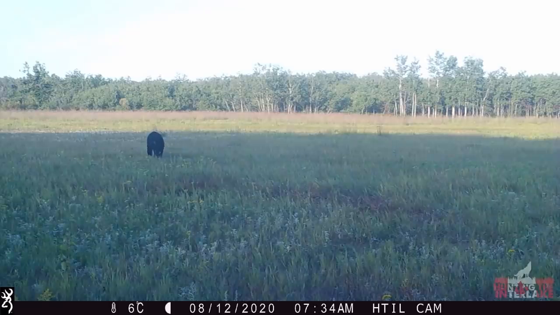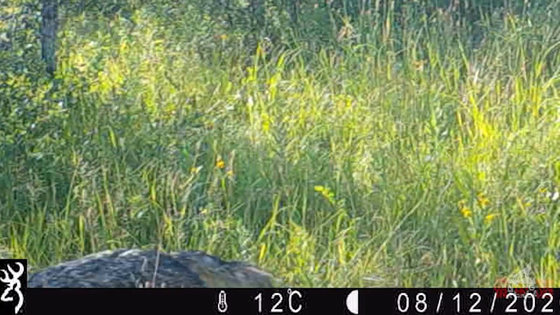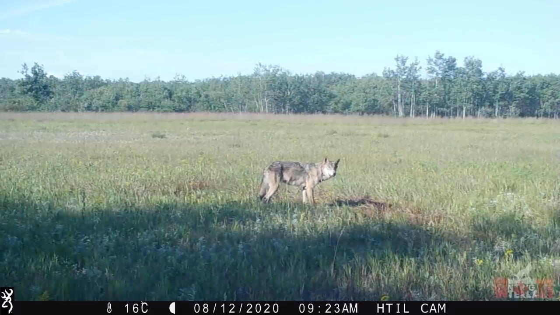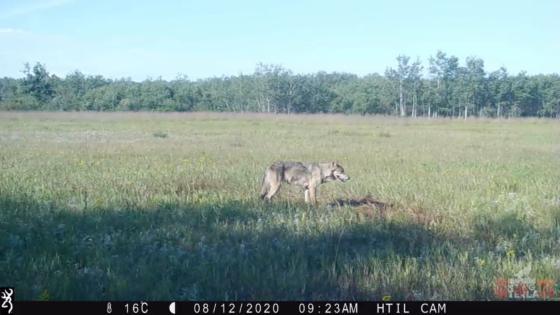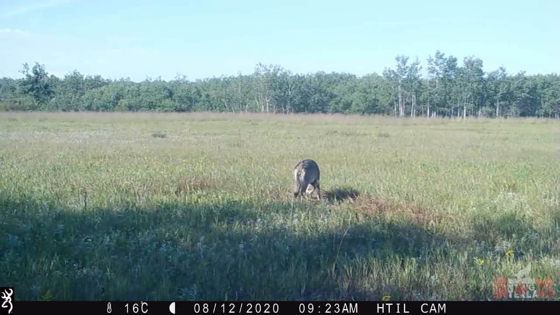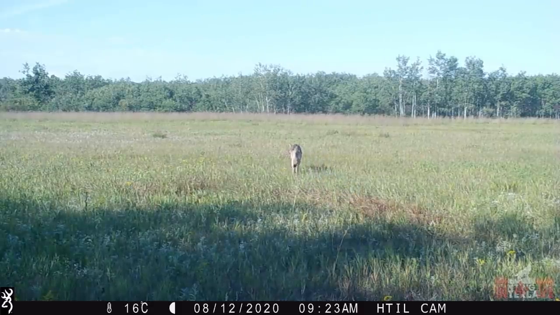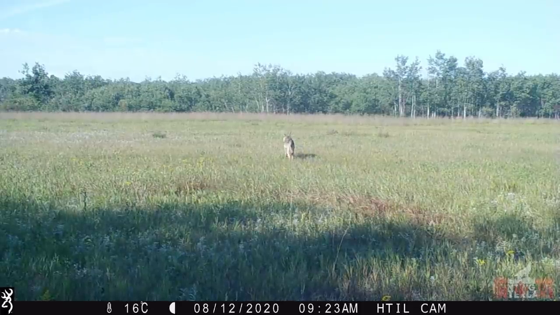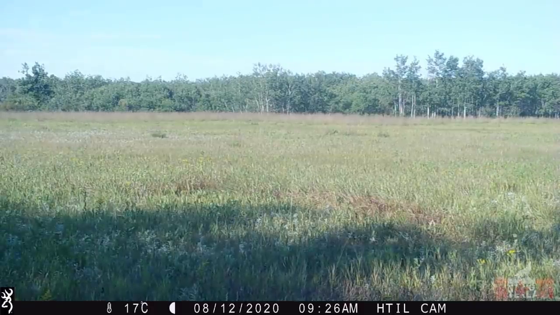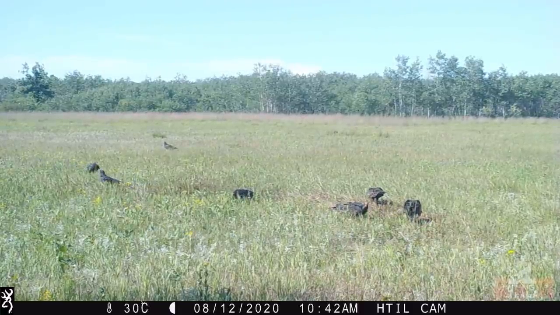At 8:28 a.m., a wolf can be seen heading back to the site of the kill on the trail they retreated on just a couple hours earlier. By 9:23 a.m., this wolf makes it back to the kill site and begins investigating for anything left to scavenge. Just before 11 a.m., the turkey vultures and ravens finally find the scene of the kill.